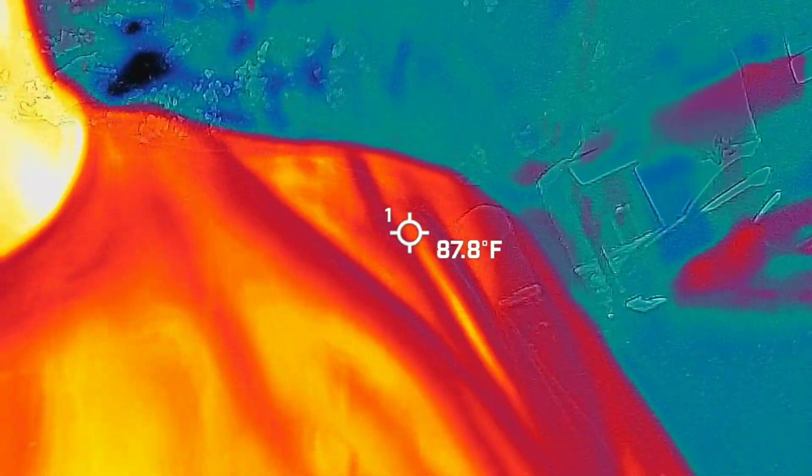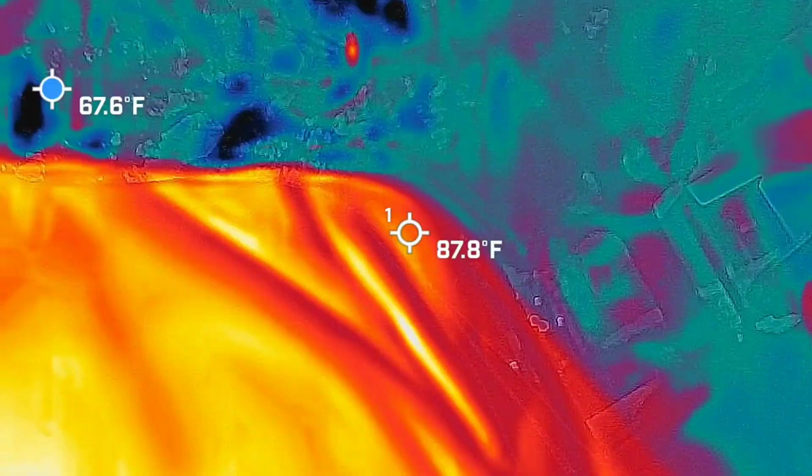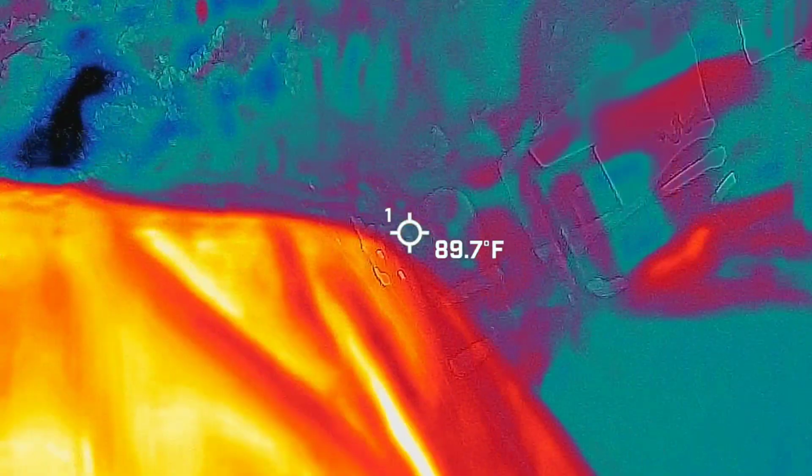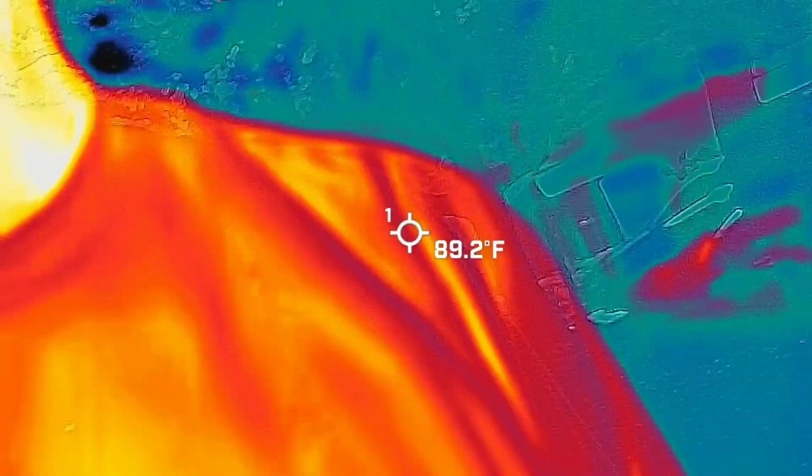Or it goes hot? Heat? Yeah. No, it goes to cold. Right. Yes. So we're looking for cold spots. Okay. So looking for heads and shoulders, arms and legs. Okay. So obviously I'm red, orange, and yellow. So we're looking for blue and black. That's what we're looking for in this guy.